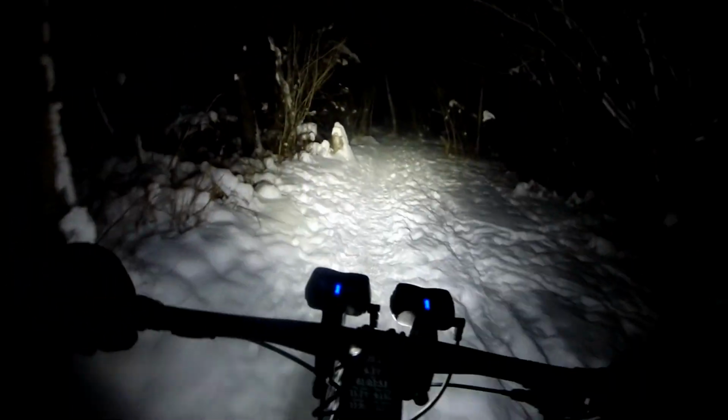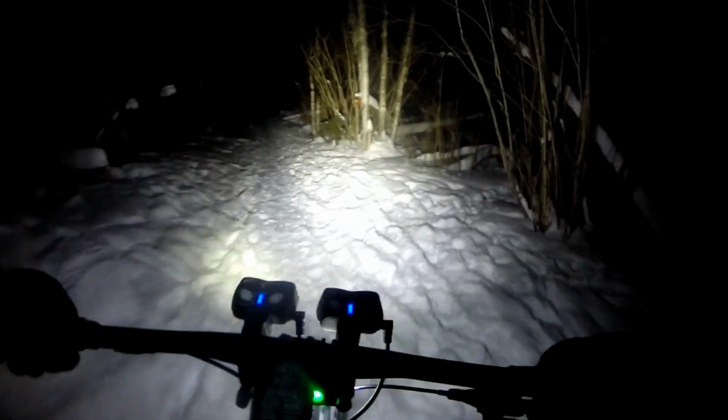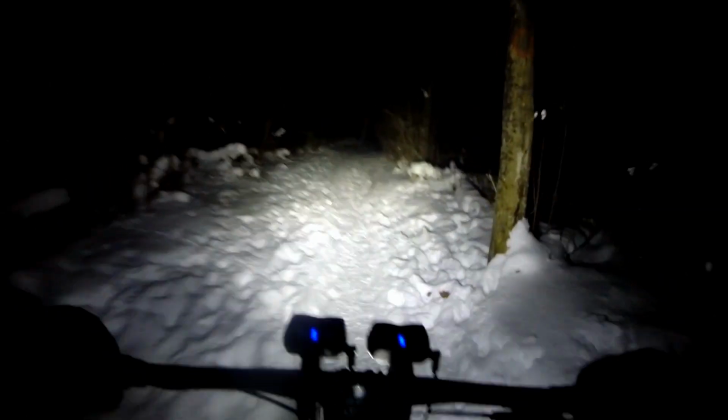There's one more steep hill, but I think this one's not quite as bad. So this battery probably won't even get us all the way home, but I'll probably have stopped the vlog before we get all the way home.